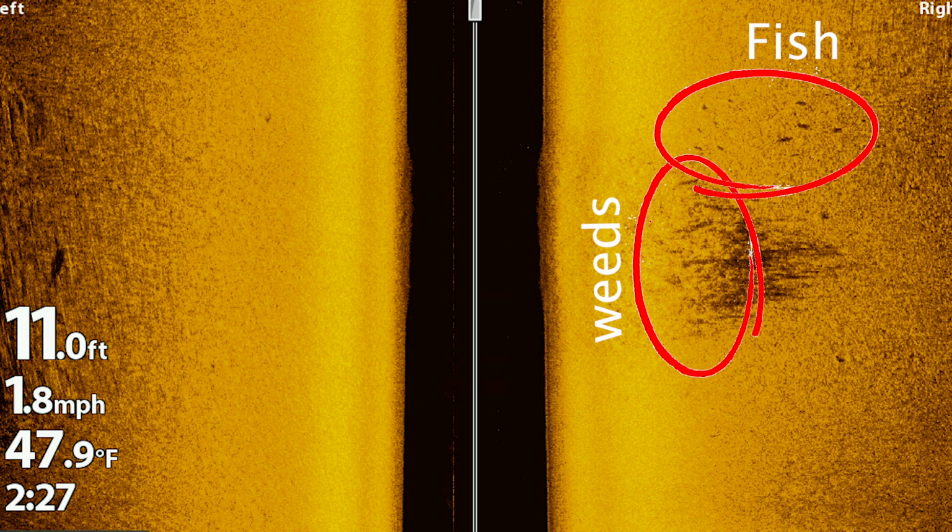Now, here's a side imaging shot right here, which is exactly what we're looking for. You can see this big, thick clump of milfoil. And like I said in the intro, a lot of times milfoil is the weed that stays tall the longest and provides the thickest cover for those fish early in the season. It's still May, there's almost no new weed growth up here.